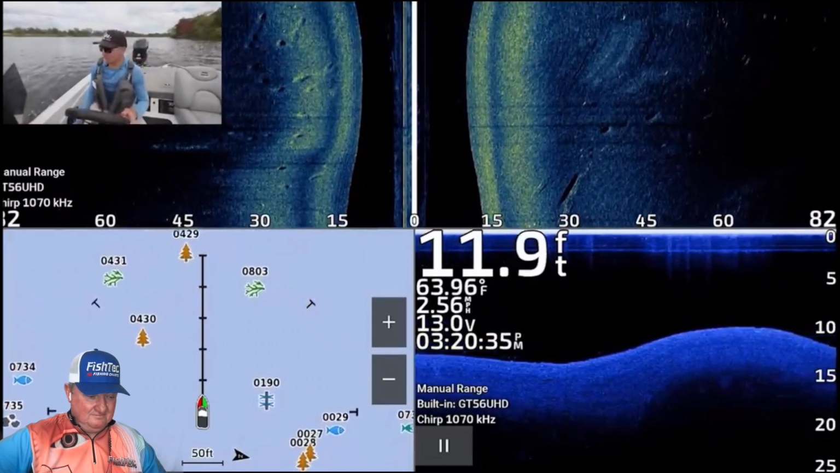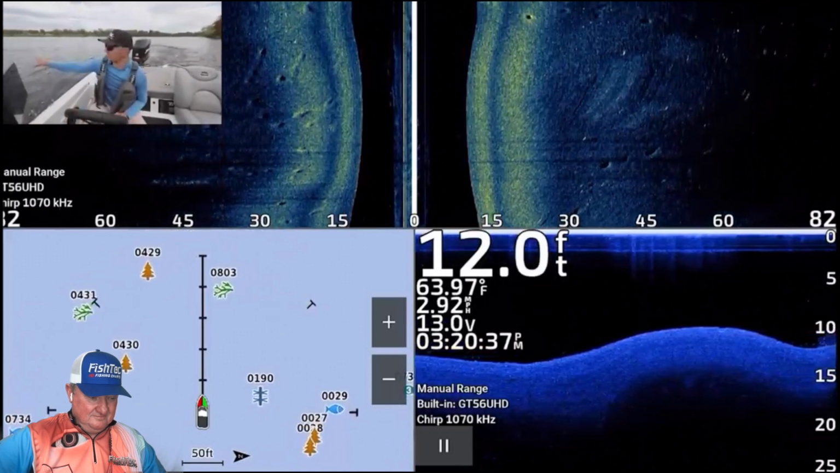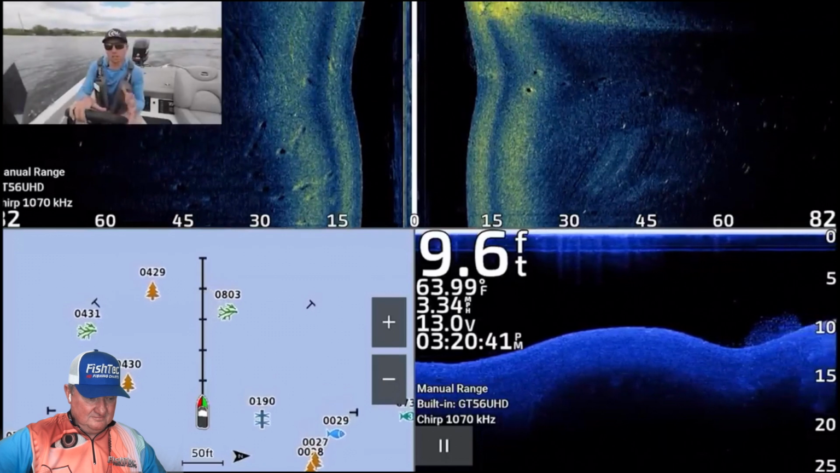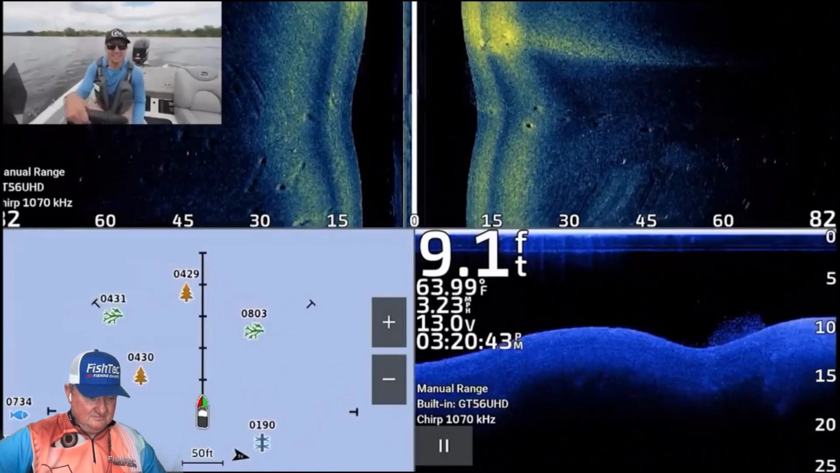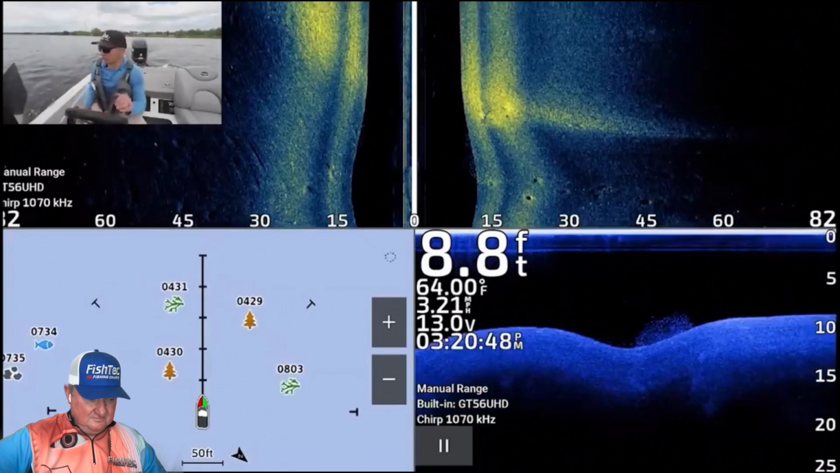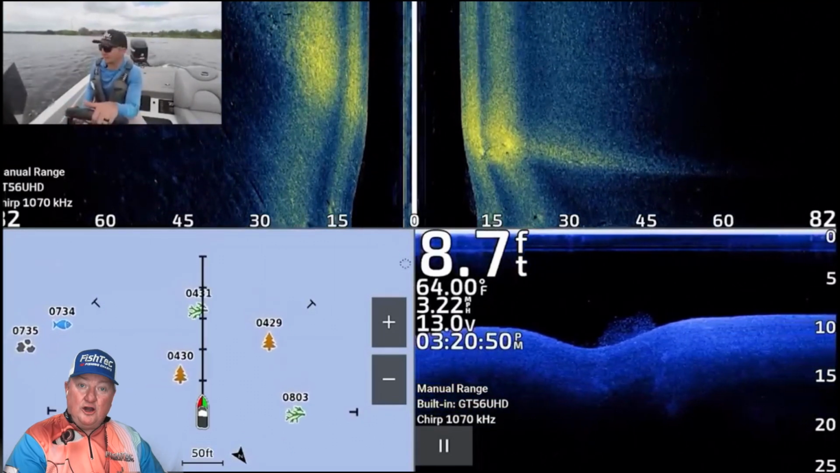But basically what I was thinking is that if those fish weren't out there in that 15 to 20 foot zone, they might be setting up on some hard cover up here in maybe 10, even maybe 7 or 8 feet of water. And with the cloud cover and the wind, I was thinking a jerkbait could be a really good way to trigger these fish to bite. See the hard bottom there?